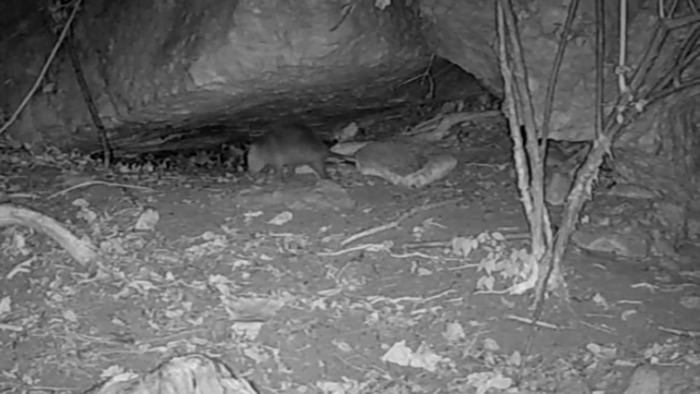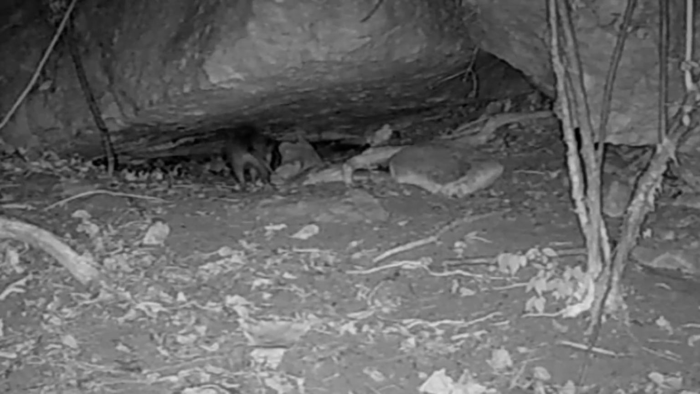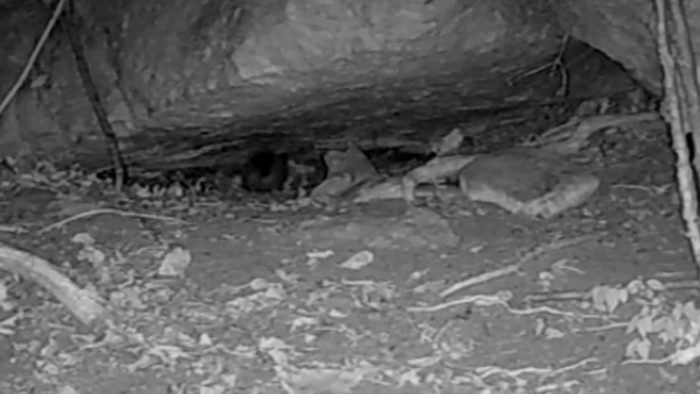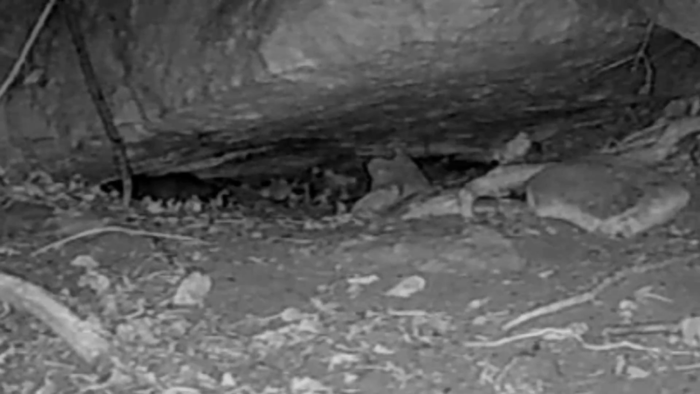And there's a baby possum coming in. I guess he's gonna turn in for the evening. Going in the rock motel. Got to be a cool place under there, that little cave. You know it is.